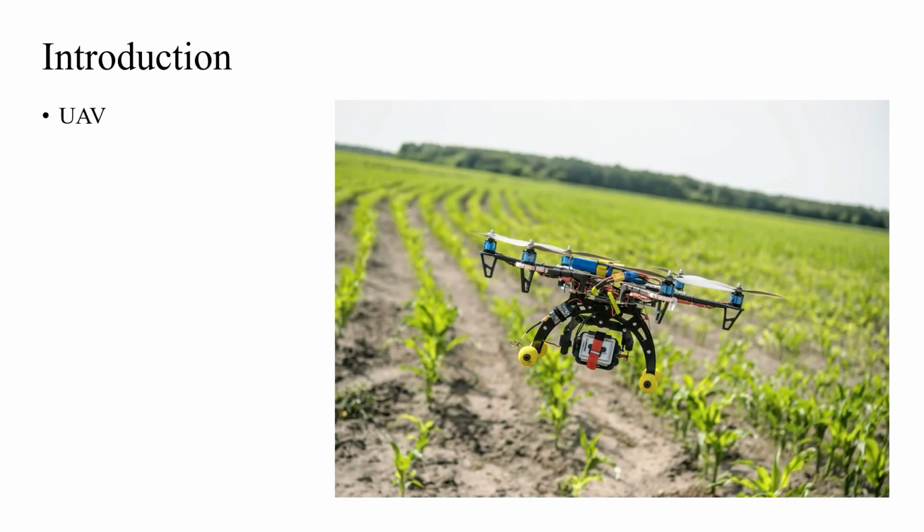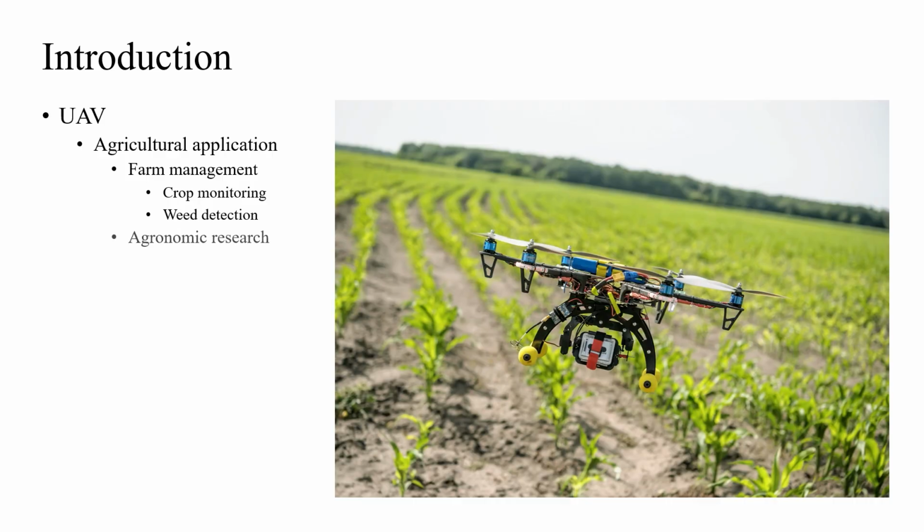Unmanned aerial vehicles, or drones, have been extensively deployed in agricultural studies in recent years. The high-resolution, remotely sensed crop data can be valuable for both farm management, such as crop monitoring and weed detection, and agronomic research, such as plant phenotyping and plant trait modeling.